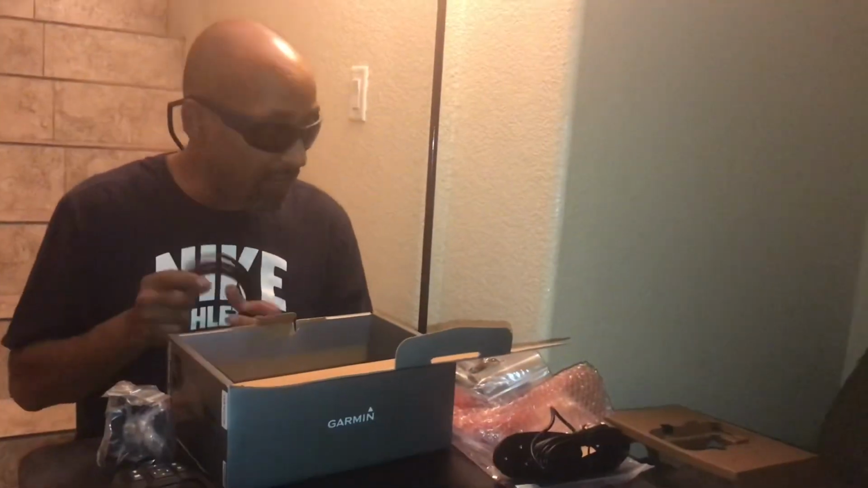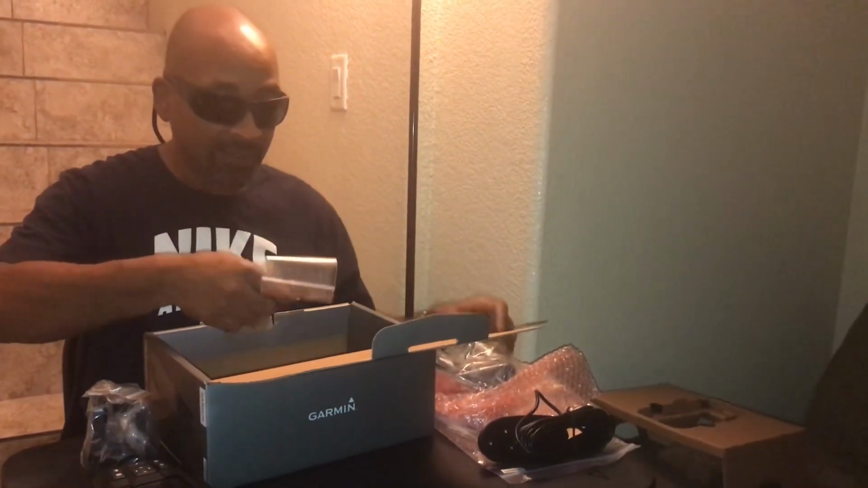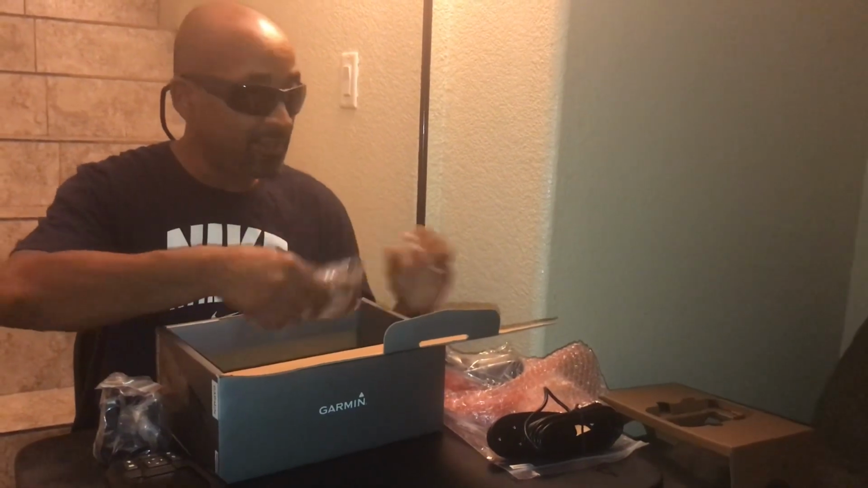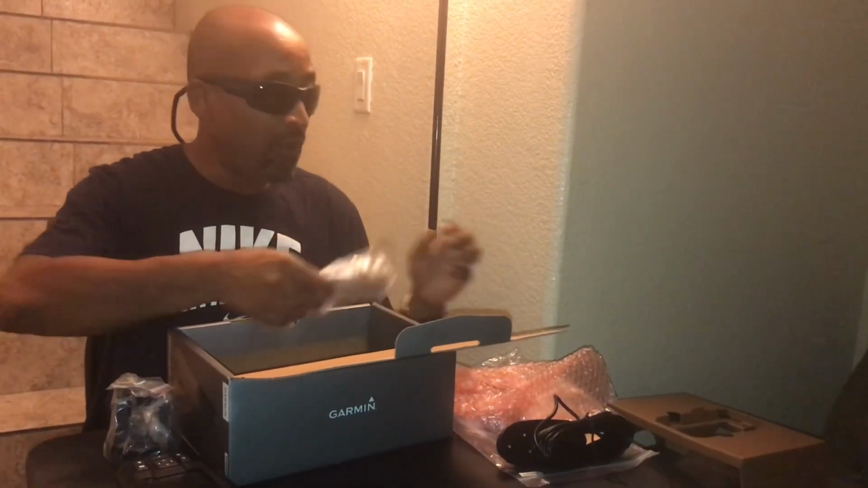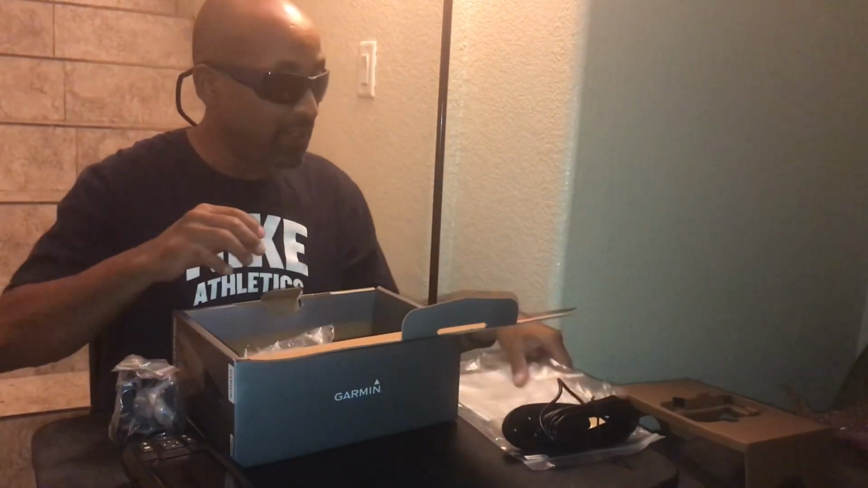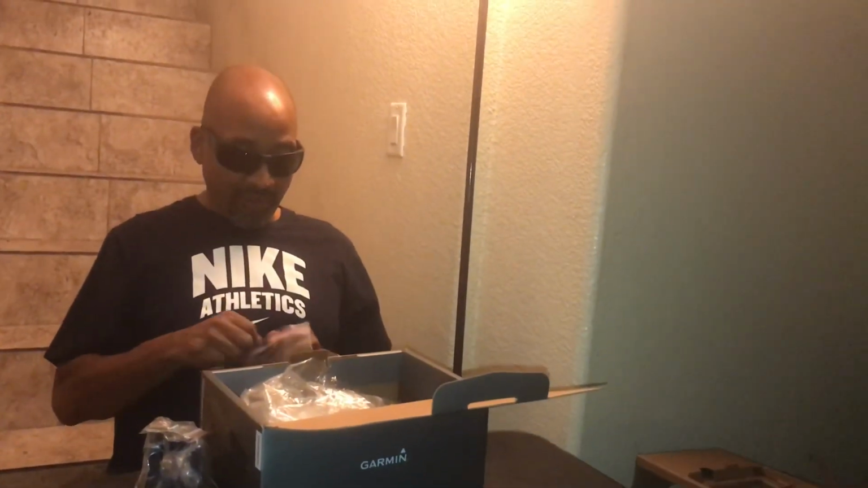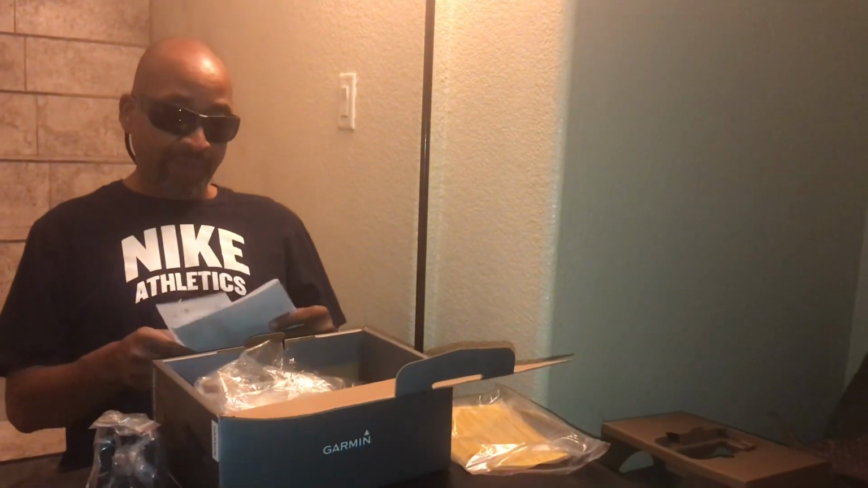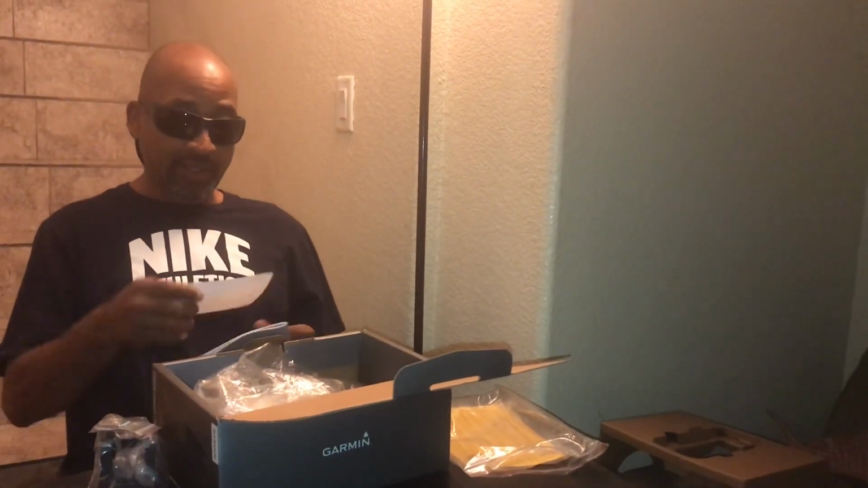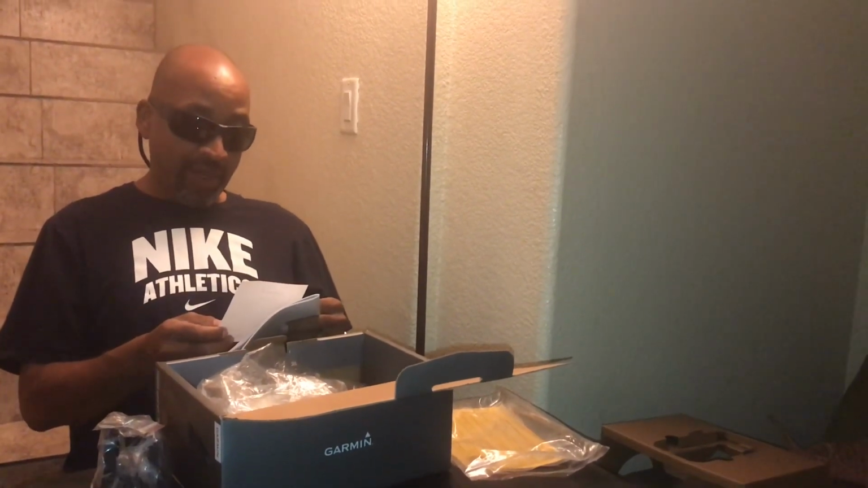So in all, I'm pretty pleased as usual. This is going to be a very simple installation. I won't need the directions, but let's take a look at those. The reason why I bring those up is because I've purchased some other fish finders in the past, and it was a little tough because the directions were not in English. And I don't mean that in a derogatory way.